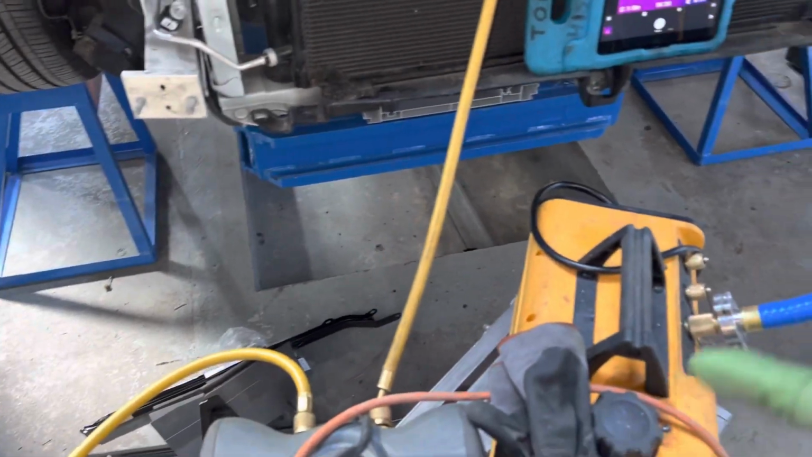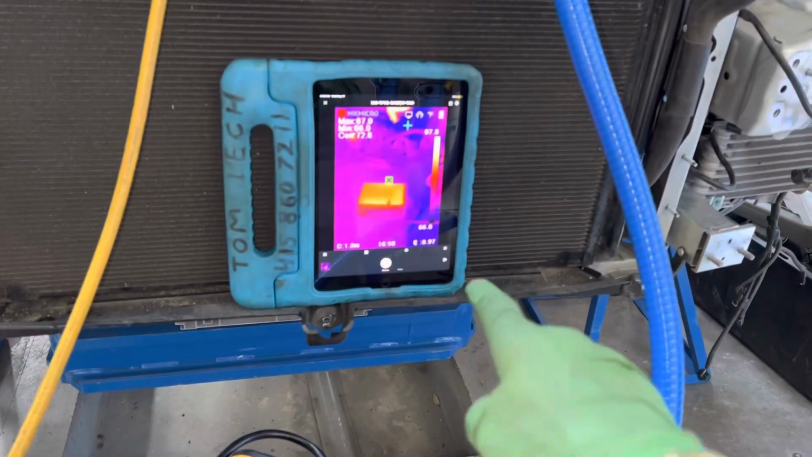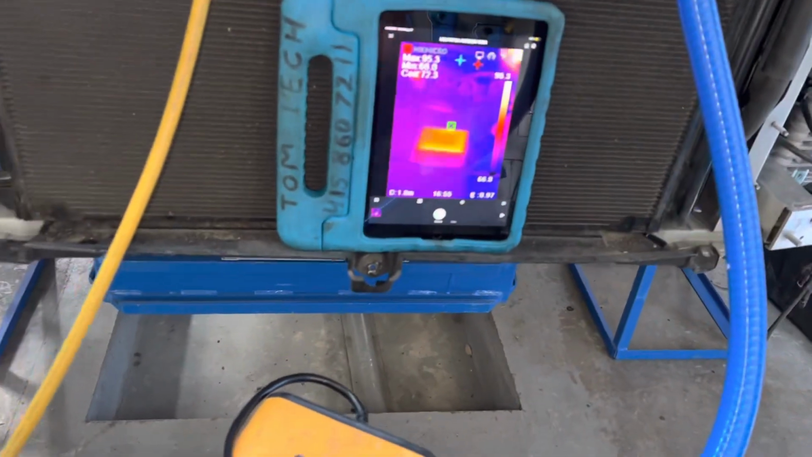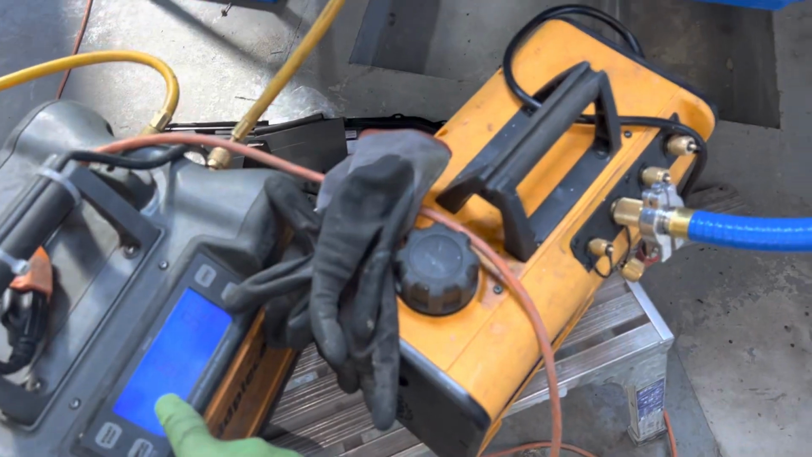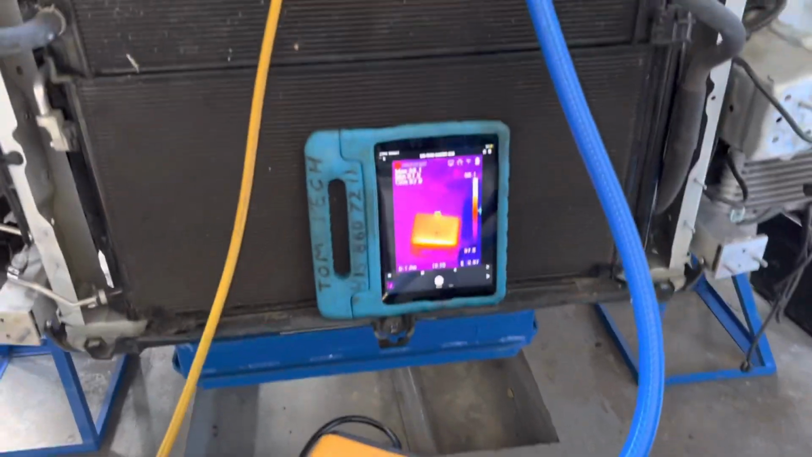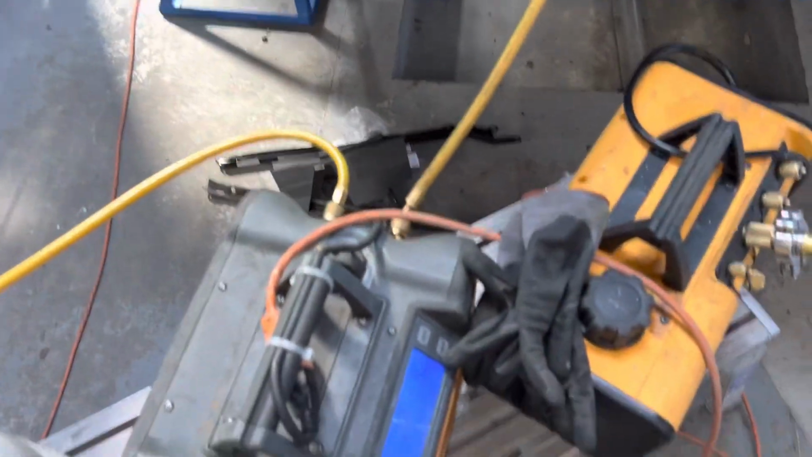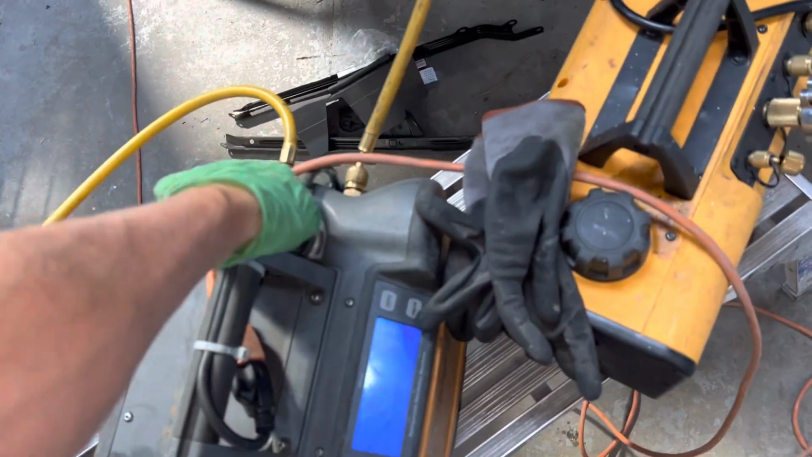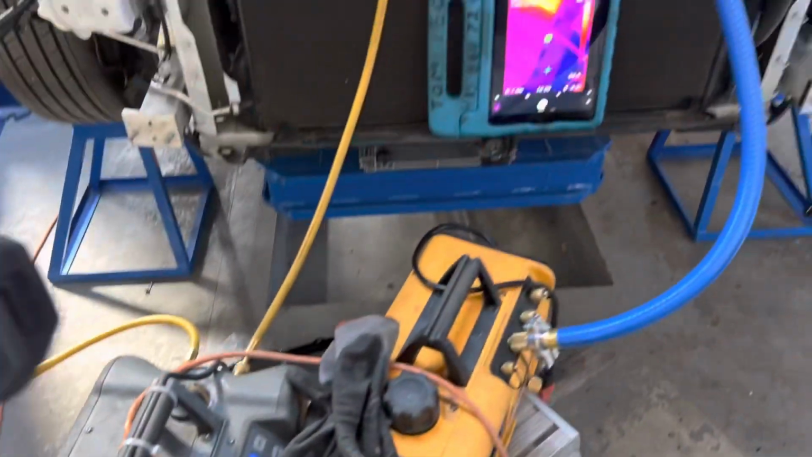And let's turn this on and let's recover some refrigerant. And let's see if we could catch the temperature change. 1, 2, 3, go. Just turned on the unit. And oops, that doesn't work. Doesn't like the vibrations. And it would be nice if I had it turned on right. Totally blew that up. Let's try that again. Now we're in the right position.